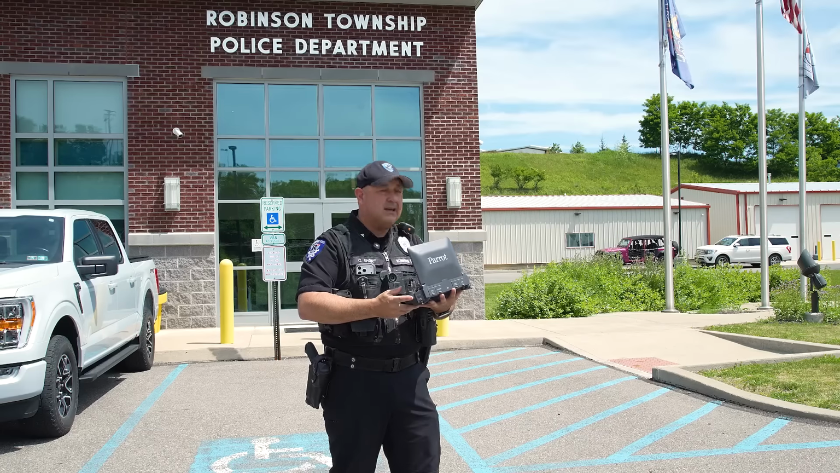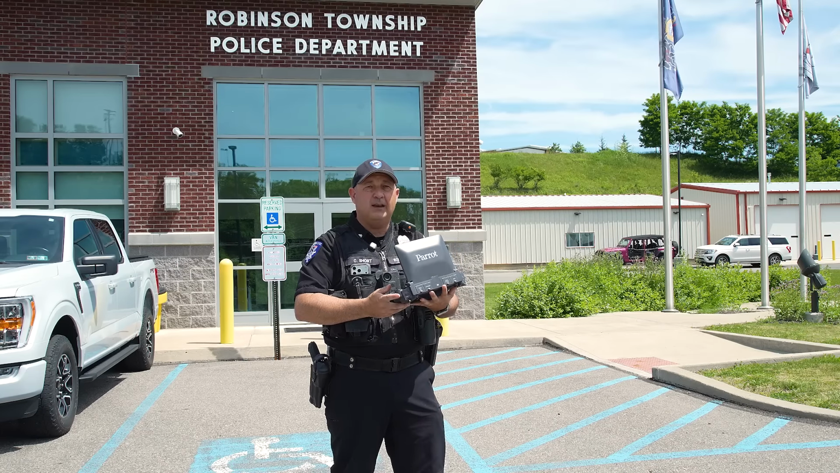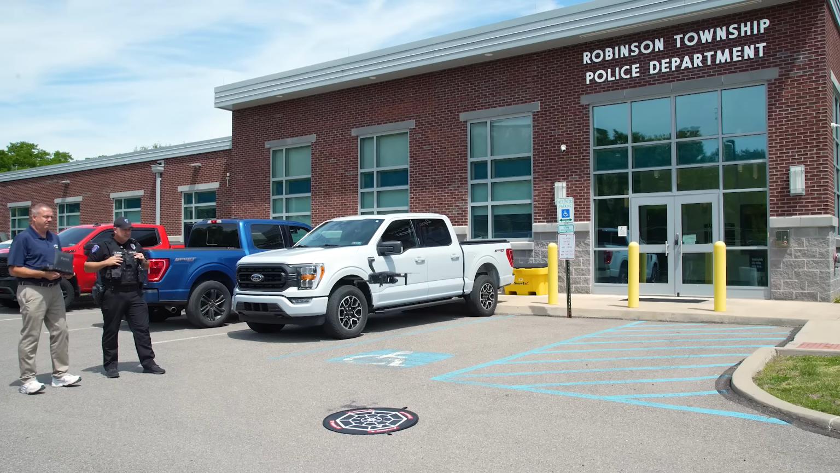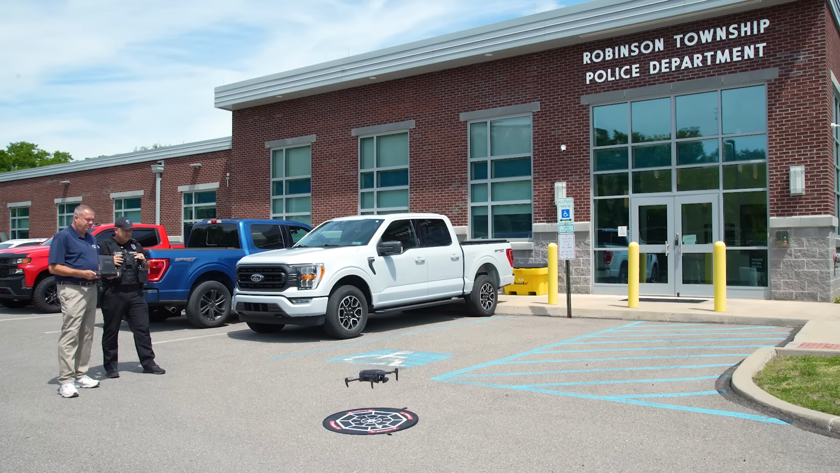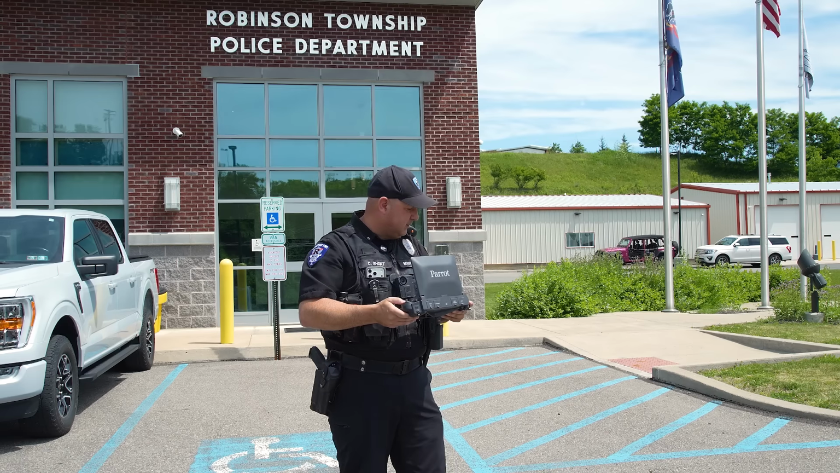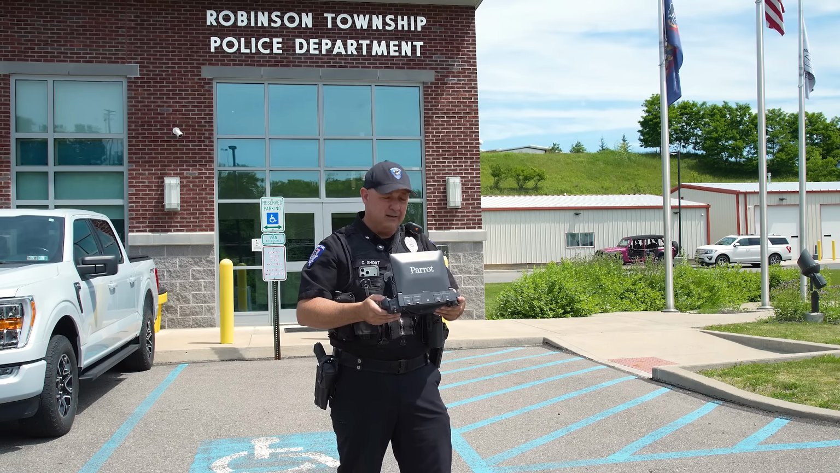You're getting one set of batteries up for 55 minutes versus hot swapping every 25. So I could see where that time would make a big difference, and this magnification was a lot better, a lot clearer. Corporal Jason Martin with the Wheeling Police Department.